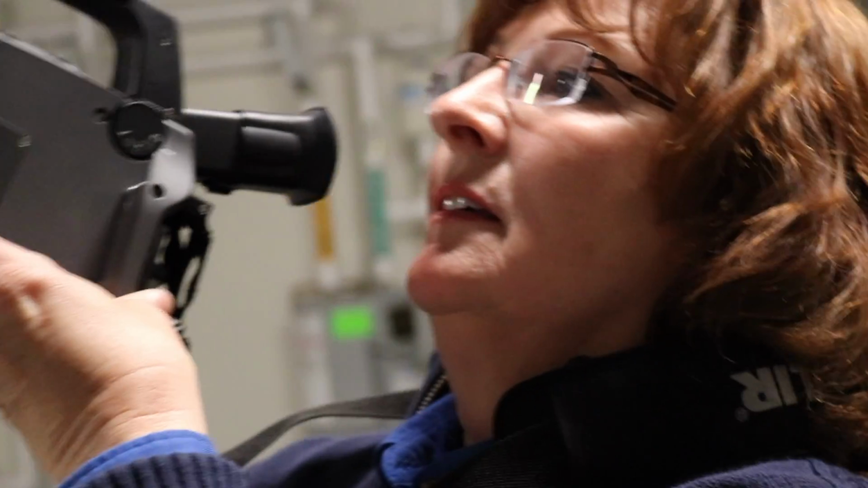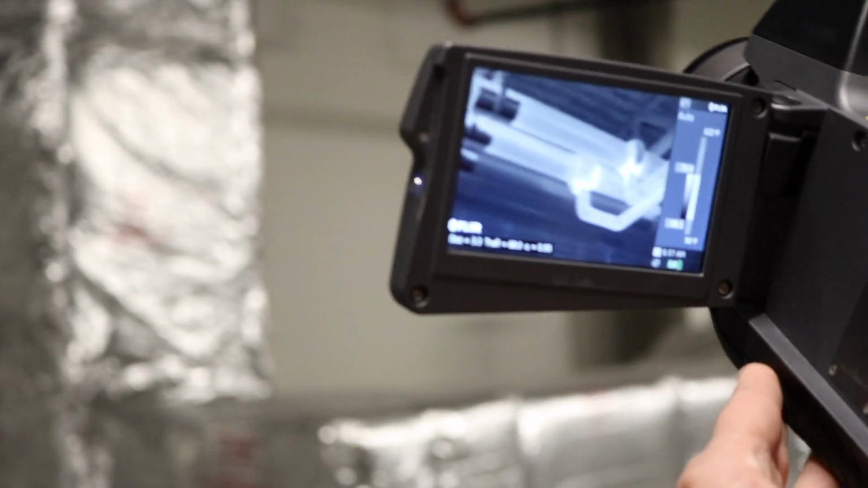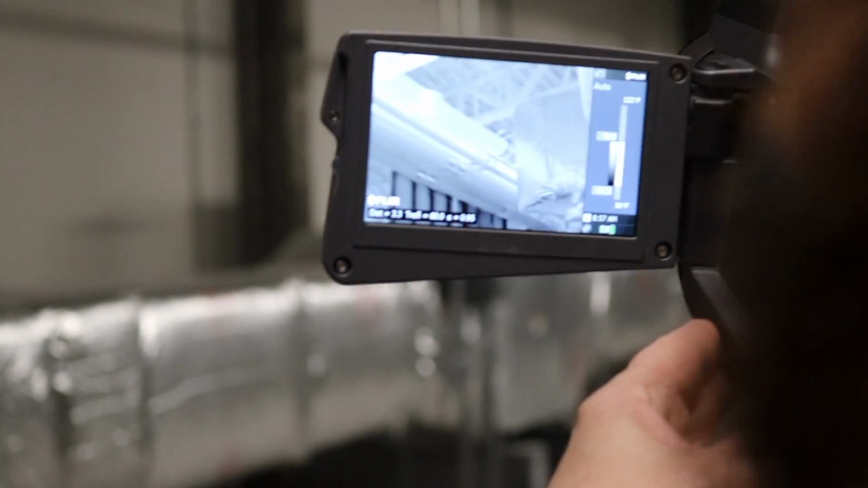Most of these facilities can't afford a tool like this. The camera itself costs over $100,000. I think there's a lens on it that costs $20,000. And so it's not a tool that most facilities would purchase for themselves or even rent. We go through the facilities and show them what we can see with the camera, and then we offer to come back after they've made a repair and walk through again and help them verify that their repair's been effective.